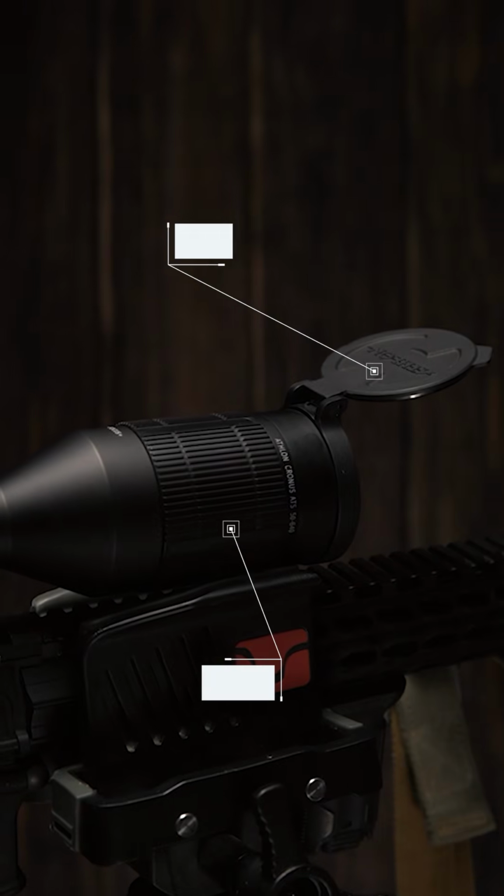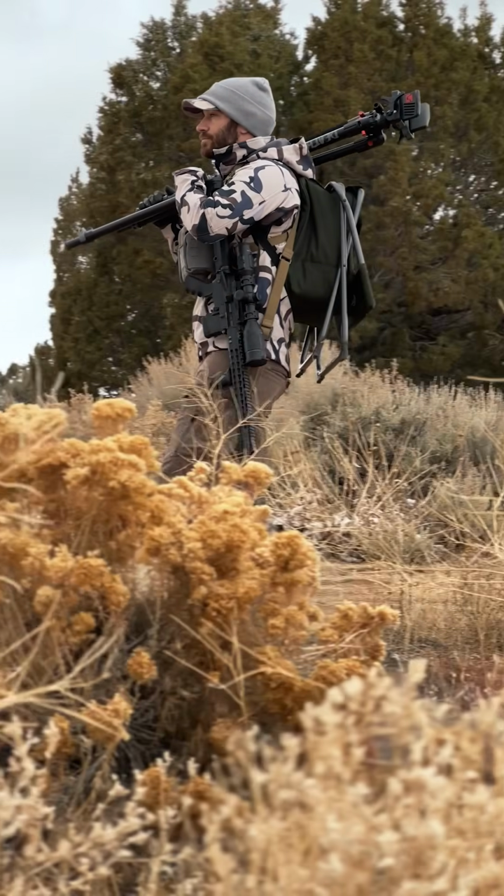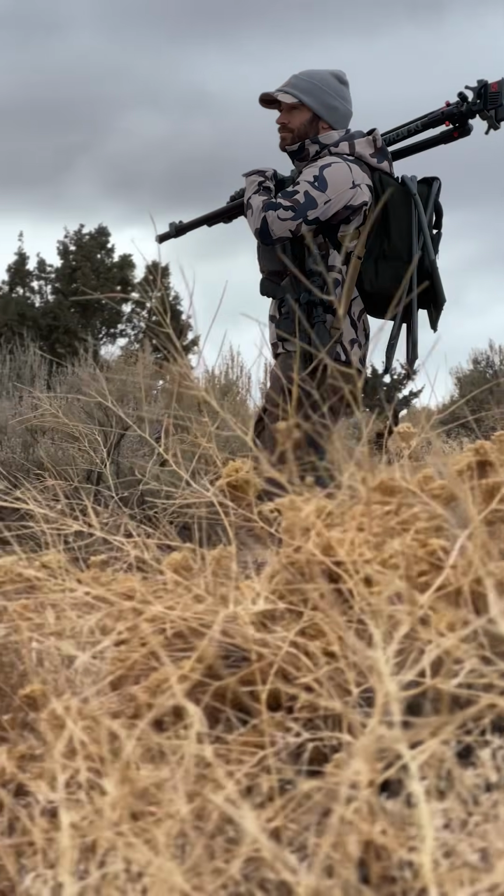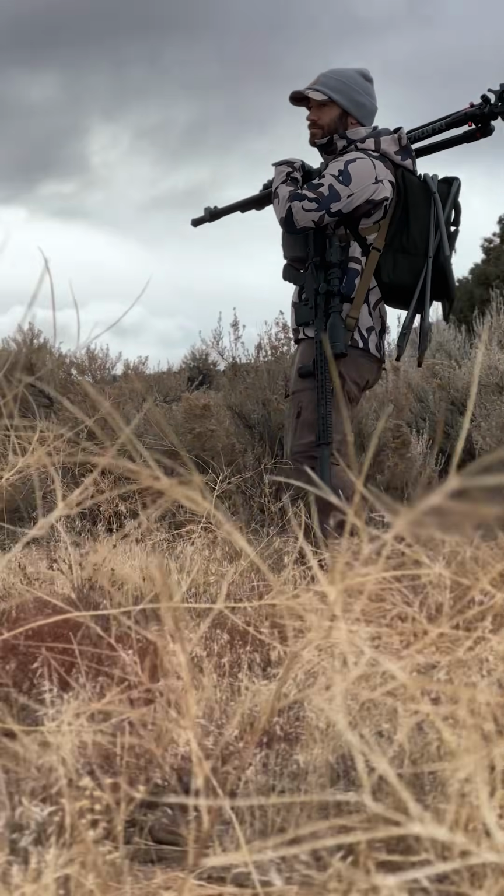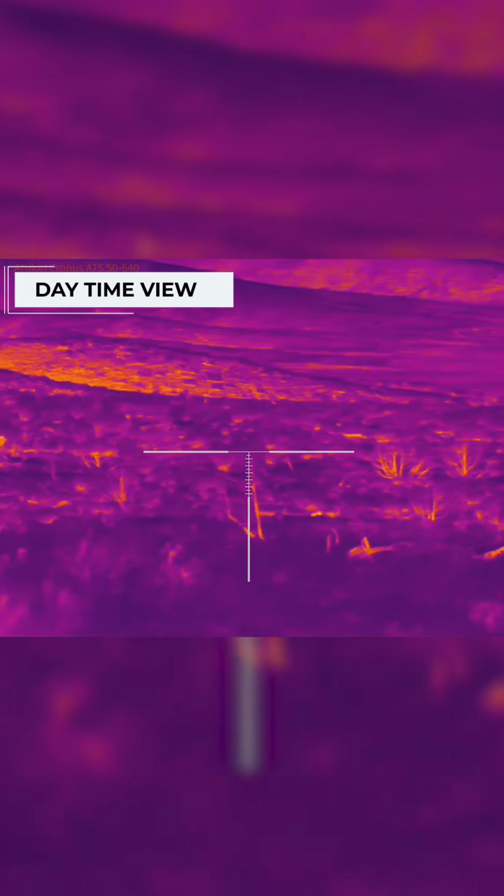Then lastly, up front, we have the focus ring and lens cap. I do wish they also included a rear lens cap because I don't really use the rubber eyepiece that it comes with, and I'd like to still protect both ends of the thermal when transporting. The nice thing about using a thermal over night vision is that if you want to hunt or shoot during the day, you still have that option.